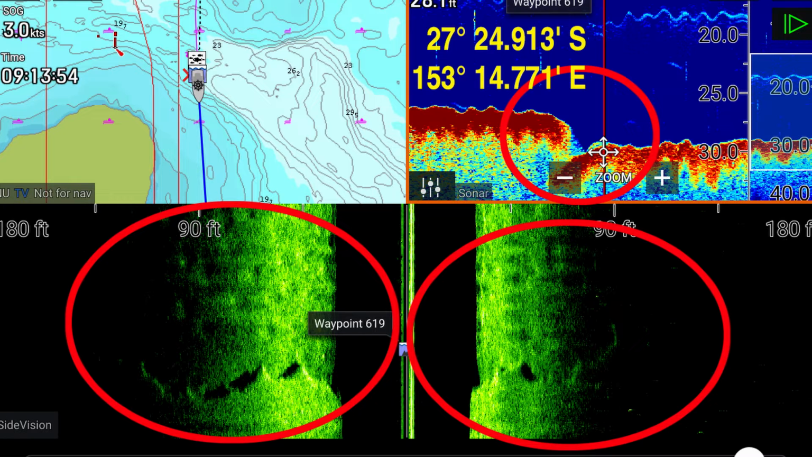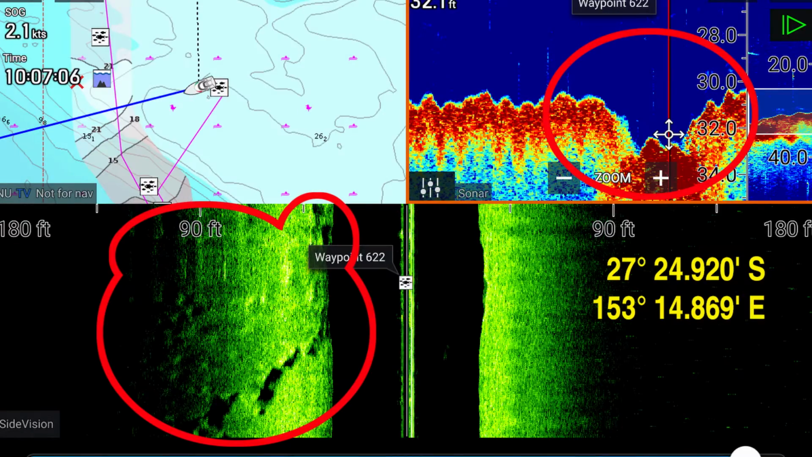The other thing to note about this image is if you look in the traditional sonar, you'll see the downrigger ball tracking along and then dropping down to maintain its distance off the bottom. That looks pretty impressive. And this is another shot from the Raymarine of the same feature, just a little bit further along, and this time it looks more like a gully, only about 3 foot deep. Looks a lot wider in the side imaging than it does in the traditional sonar.